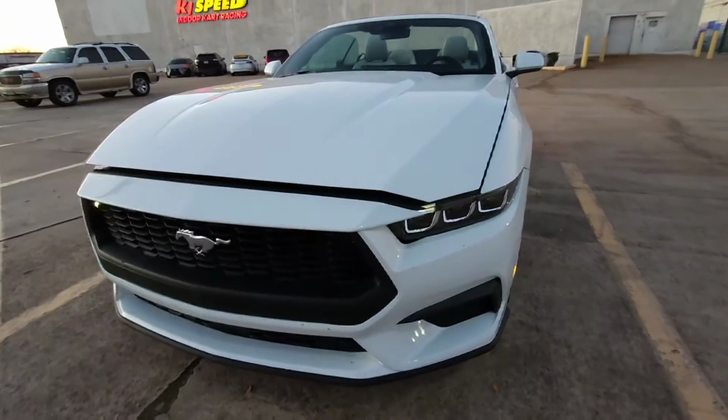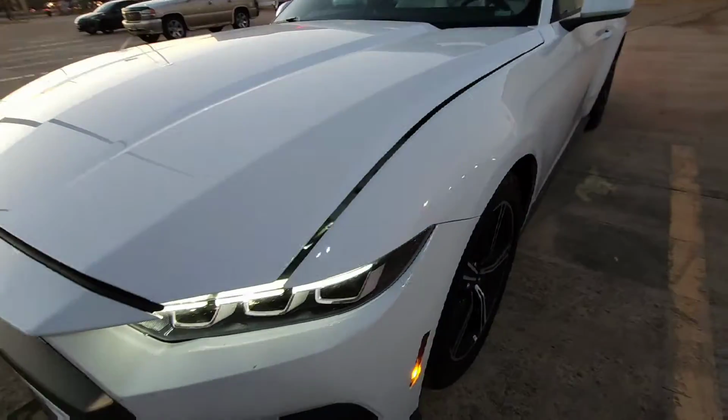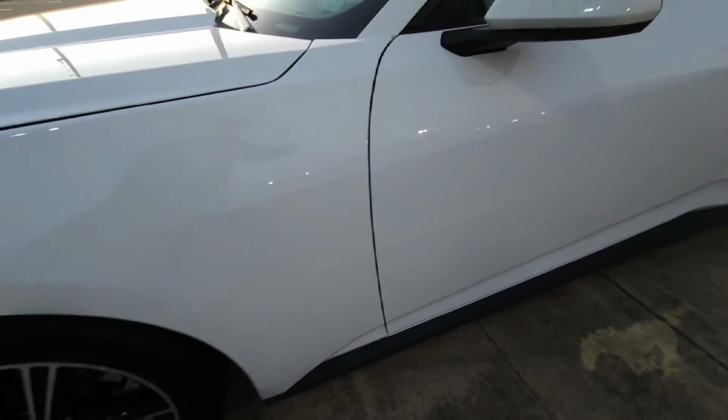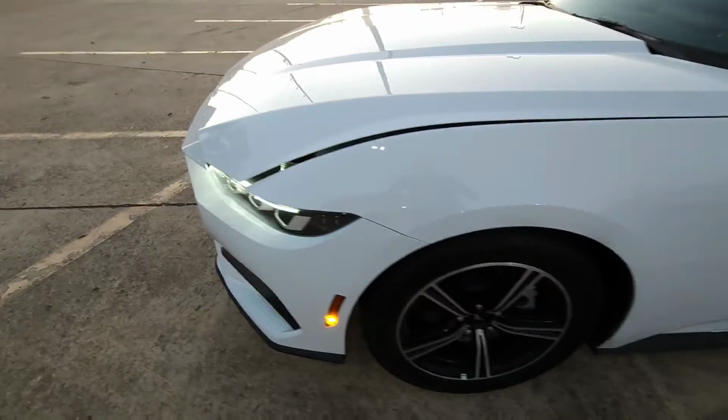What's really cool is that the lights are showing up because my key fob is near the car, so it automatically unlocks it.